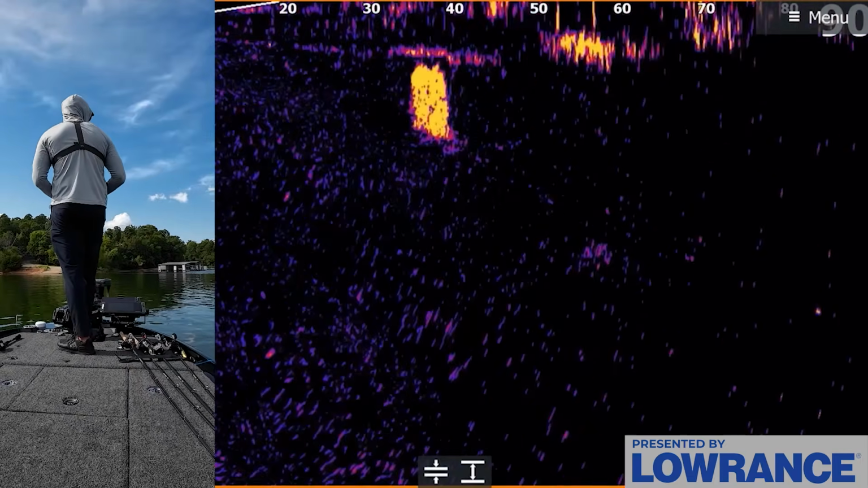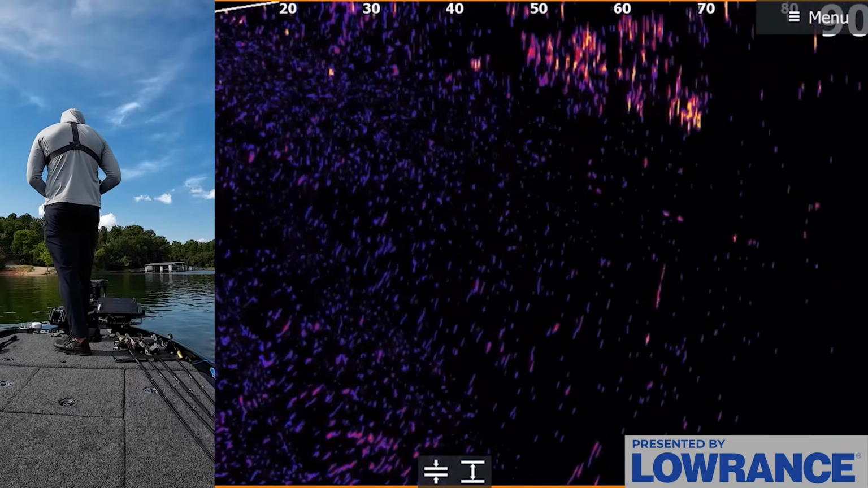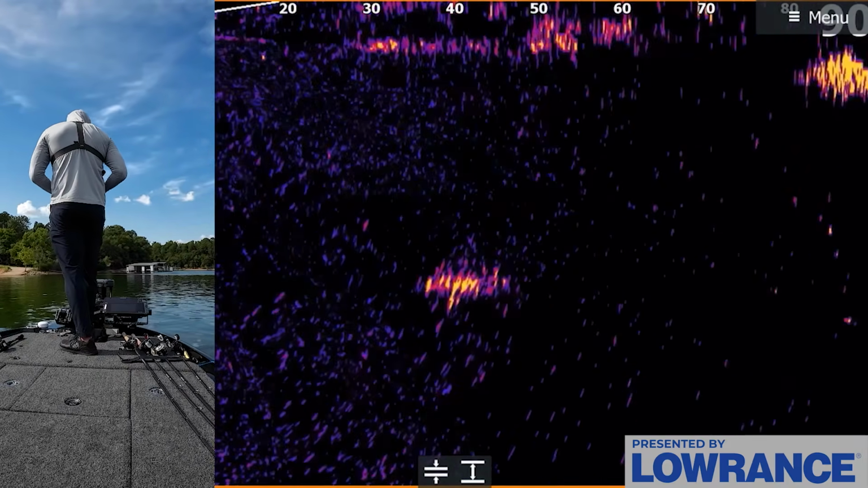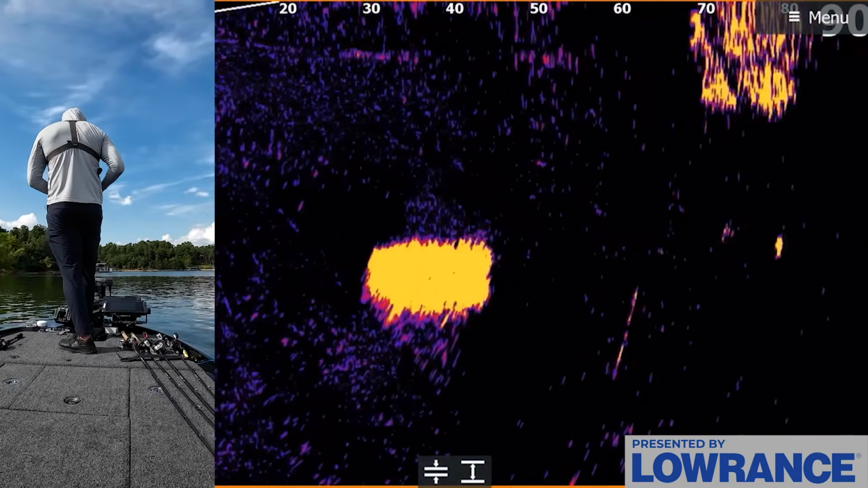It's probably at this point more efficient for me to be doing my other pattern, just because I know I can pull up on spots and find them if I can get out of the zone. But it is a pattern, it's something to do. I like to just experiment and see how good this stuff is. There's a couple fish right here.